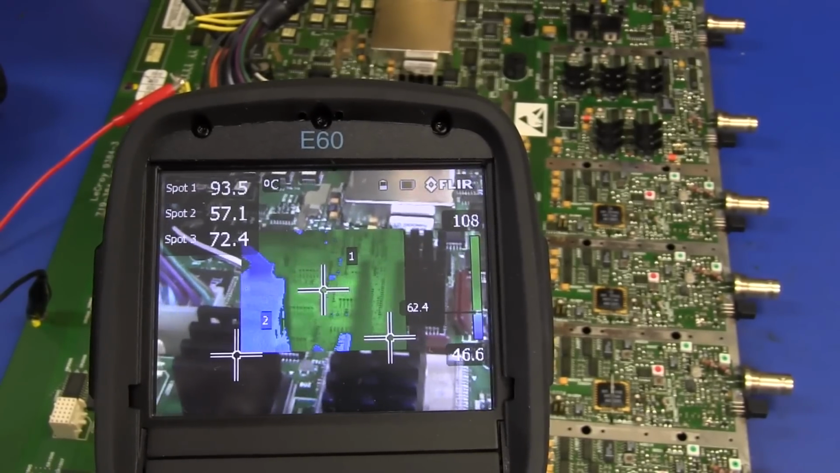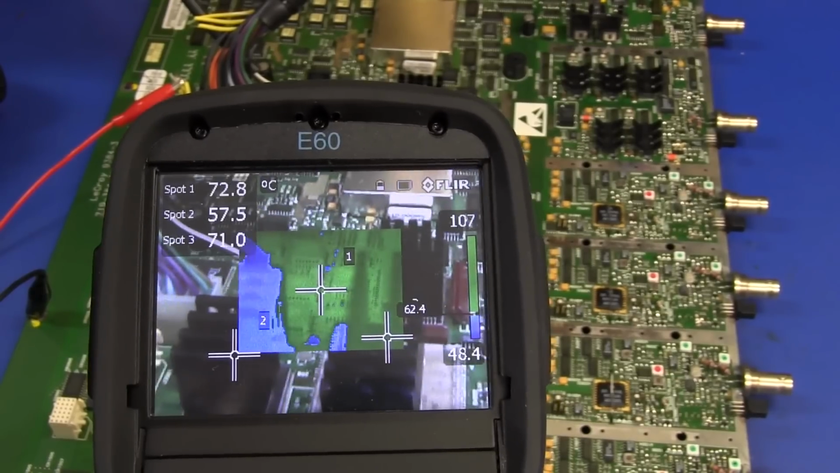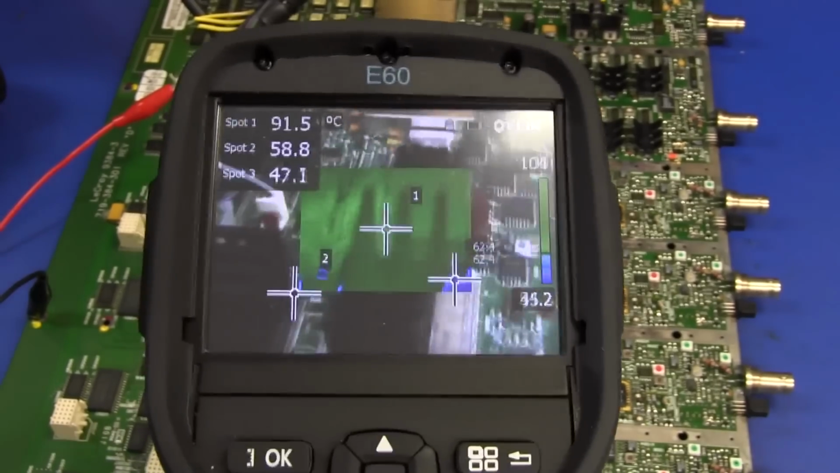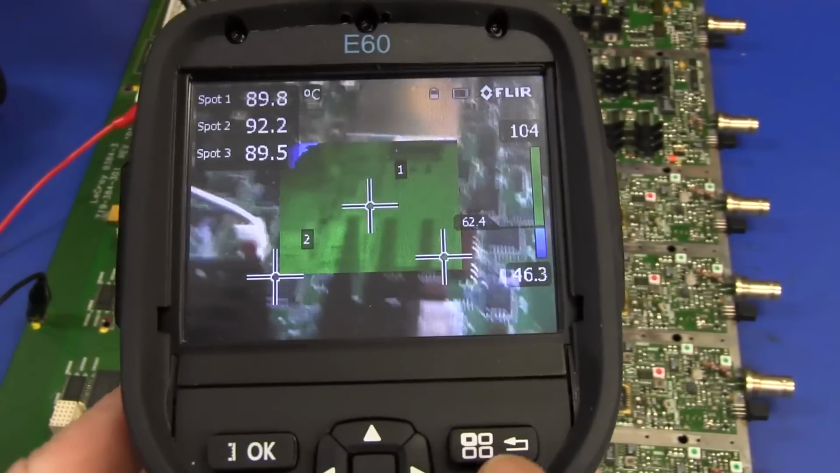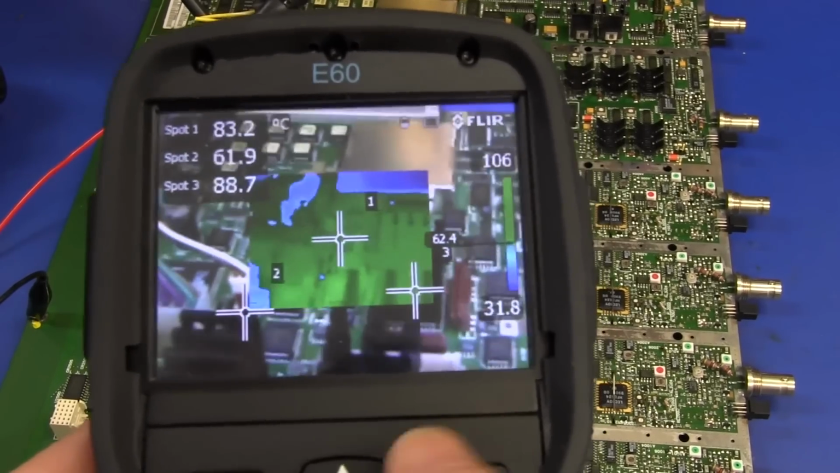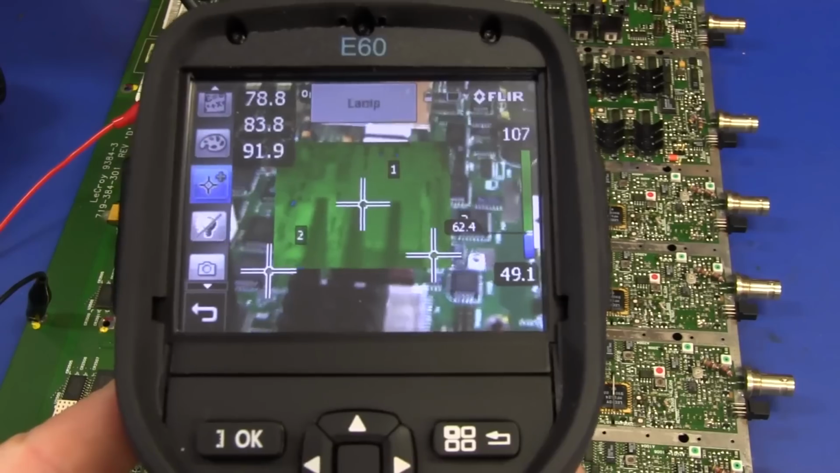You can see the hot spots inside the ICs there. We'll take a look at that in a second because that's really quite jazzy. But the picture-in-picture and the thermal fusion modes are really quite nice. I really like those, but they're sort of the three major modes.